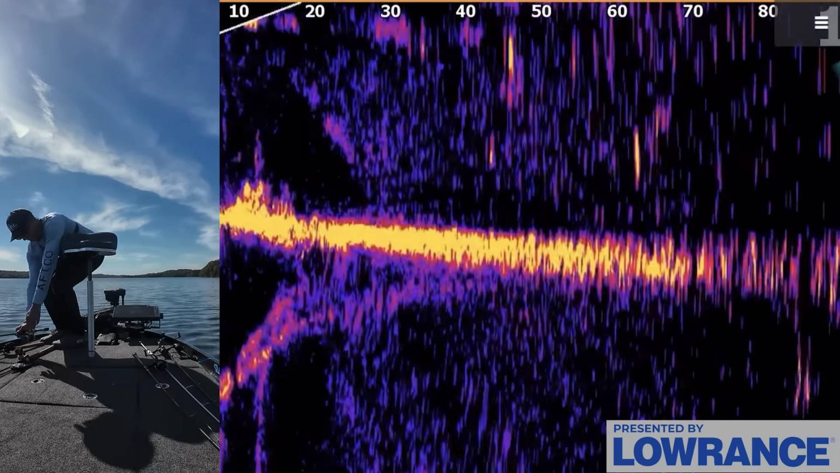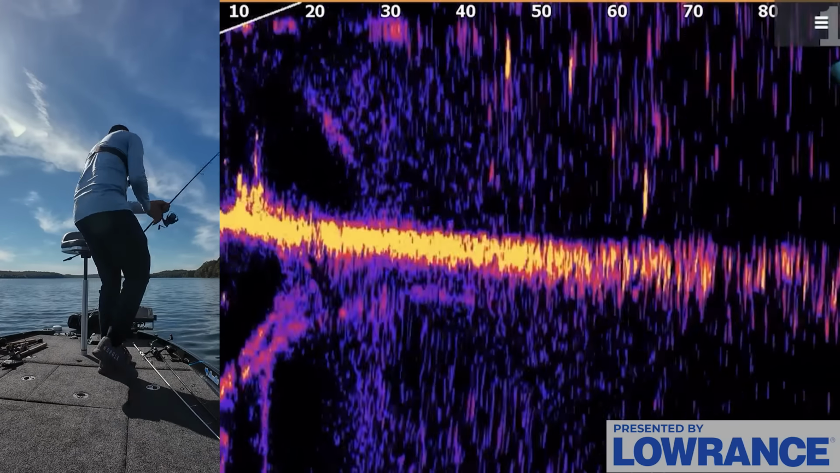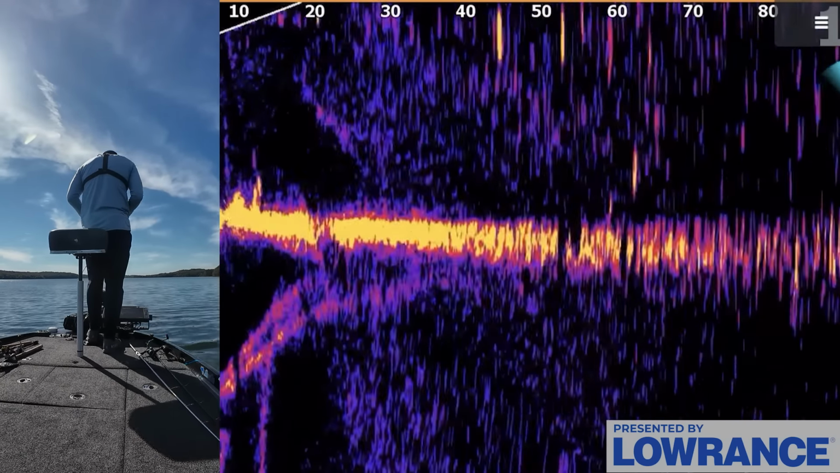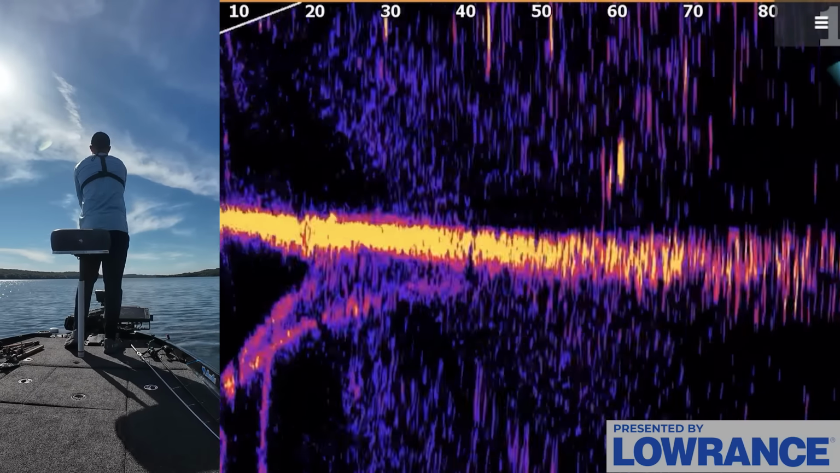Okay, I need to get another bait out. I need to get the hover rig. There's fish busting right in front of me here. You can see them moving around like 60 foot.